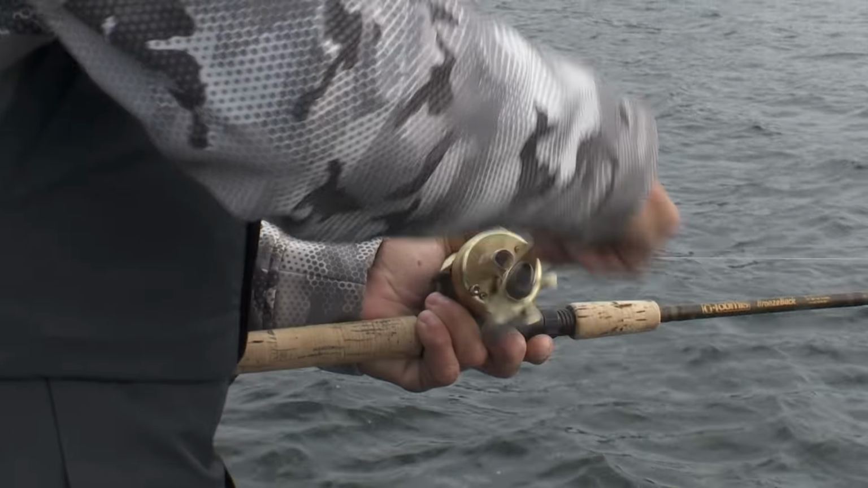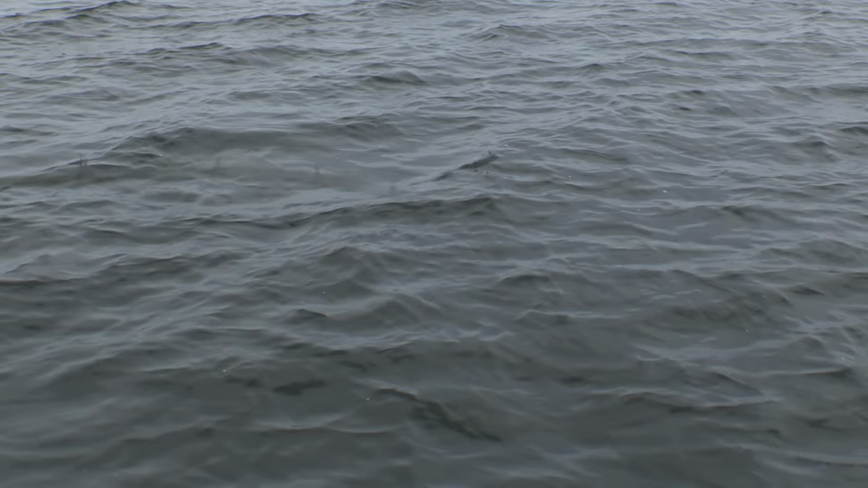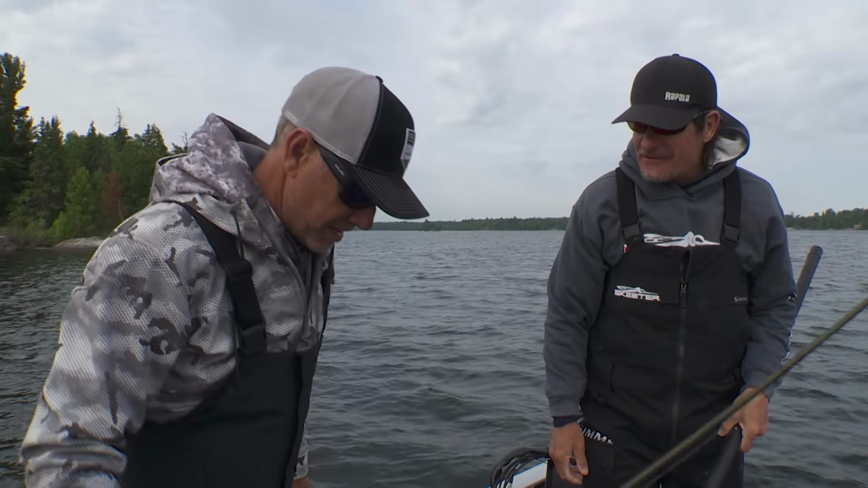Any size? Not sure what we got here yet. Feels just heavy at this point. Definitely got some weight to it. Big walleye. Thick one, not super long, but look at that. All right, we'll take that to start. Heck yeah. Like a 5-pounder? Yeah.